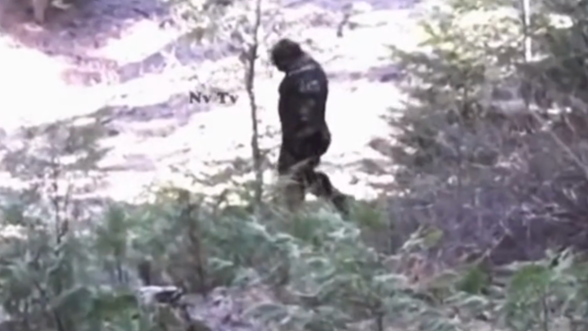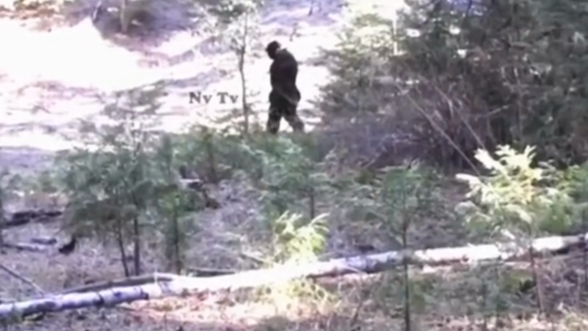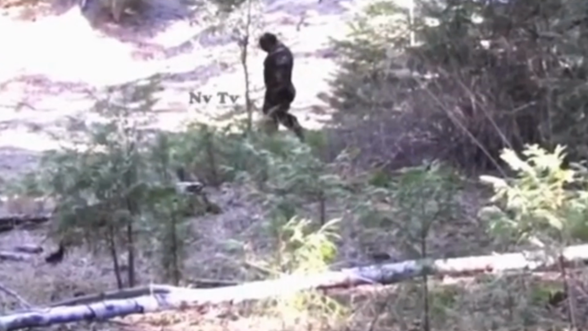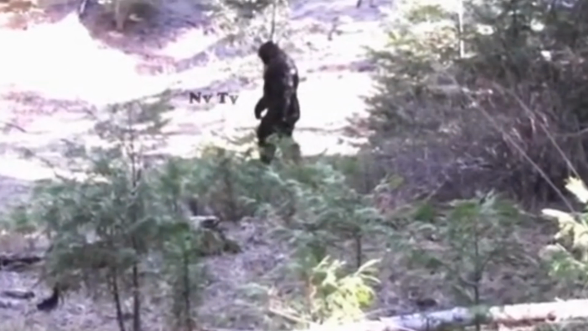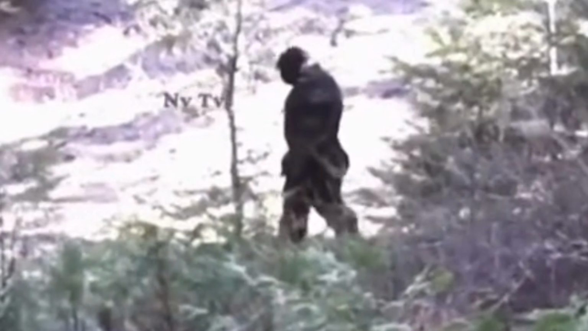The video was originally released in 2021, and according to NVTV, the sighting comes from deep within the woods of Idaho. However, they never listed an exact precise location, but just look at this footage, it looks insanely real. Many experts took a look at the footage, and the main thing a lot of them pointed out was how long the arms are, and also the curved shape of the hand and wrist as it walks.